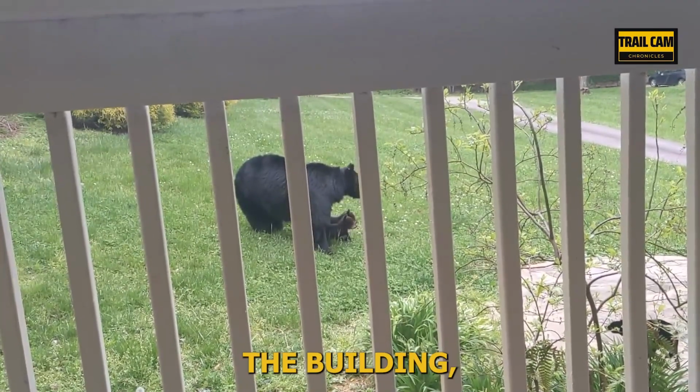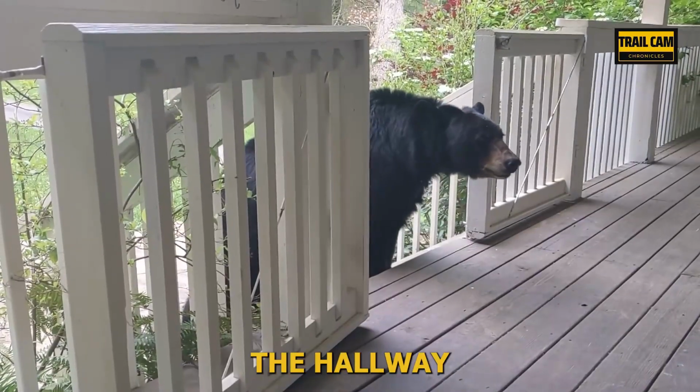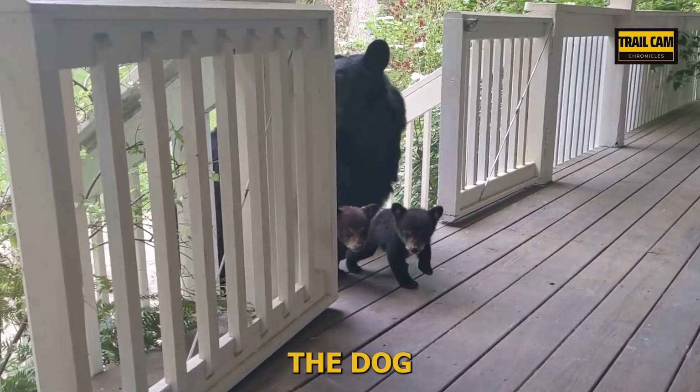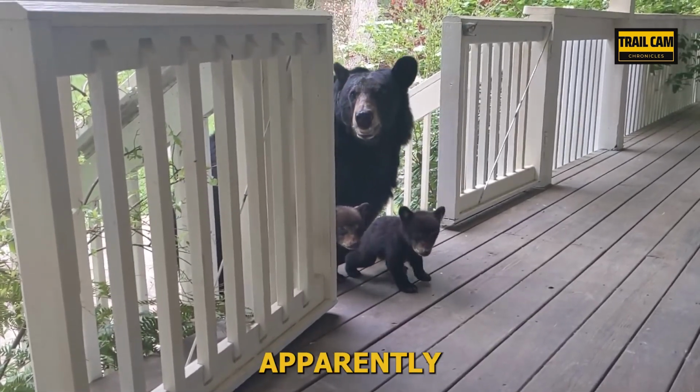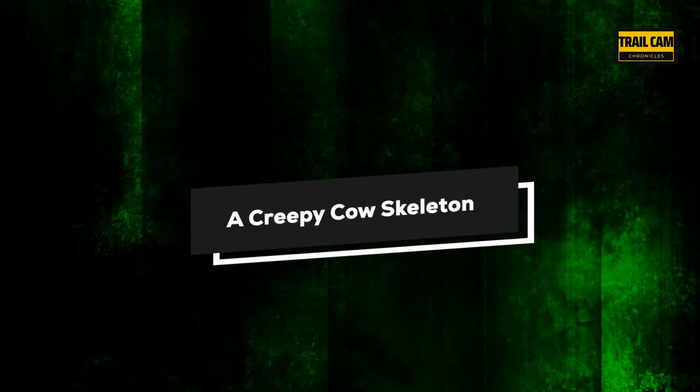When I first entered the building, I caught a glimpse of what appeared to be a bear cub, waddling along the hallway out of the corner of my eye. The nurse laughed heartily because the dog belonged to a patient who was apparently permitted to see all of the other patients. A creepy cow skeleton.